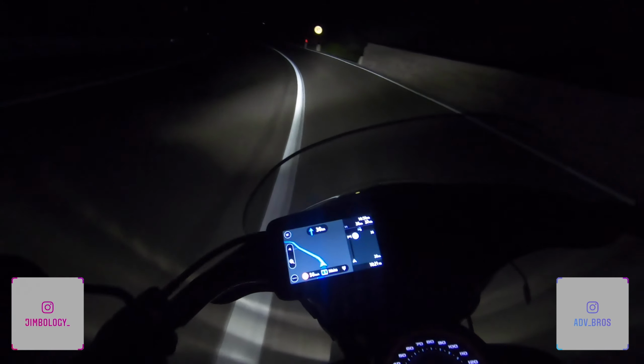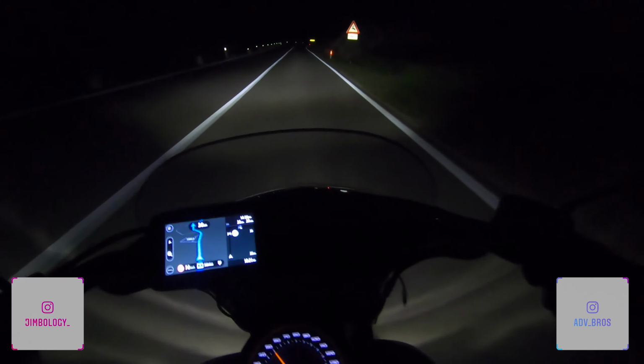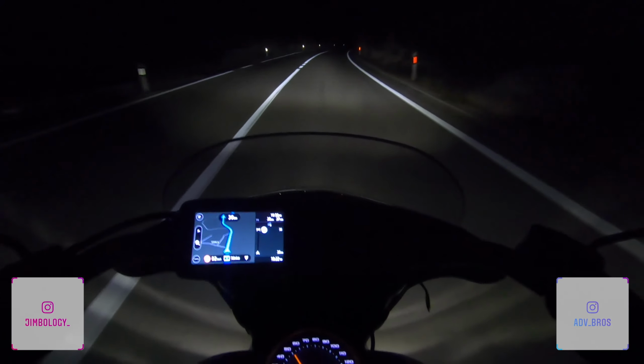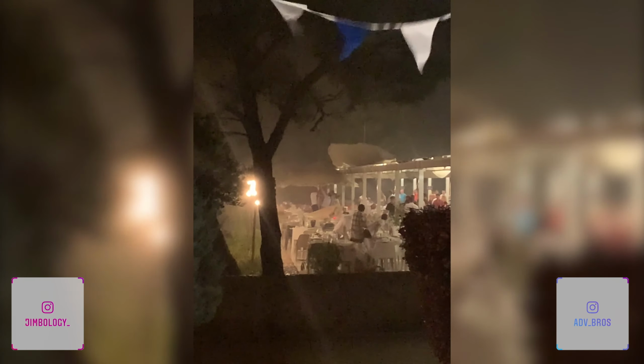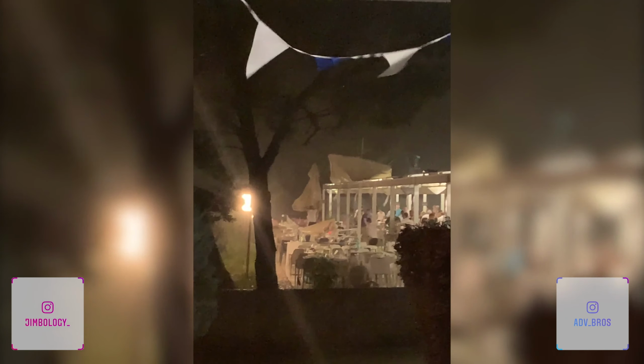But still, I consider myself really lucky that I didn't ride yesterday. I will try to add a video from my phone I took yesterday in the hotel. We had a really violent storm. I think they call it Bora here. The wind was reaching something like 40-50 miles per hour.